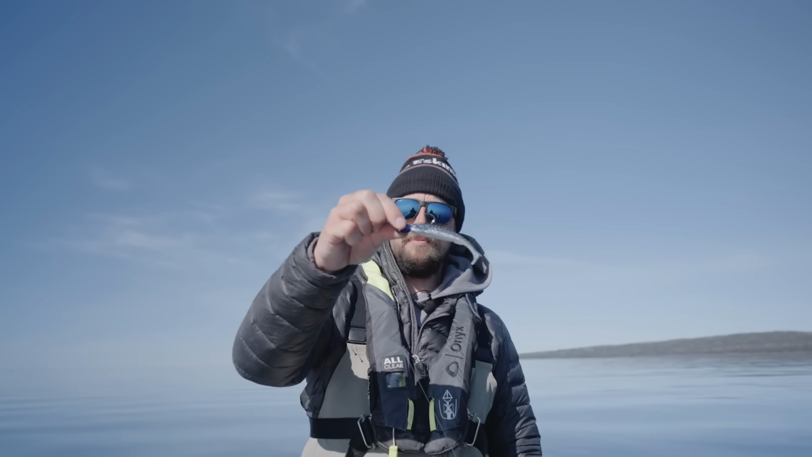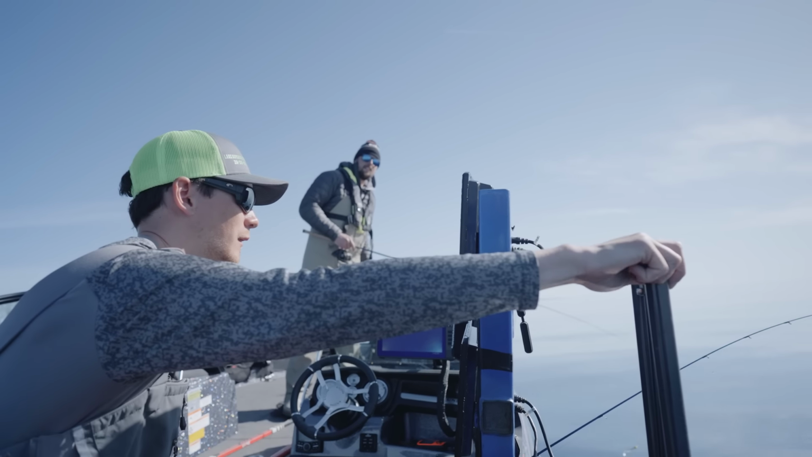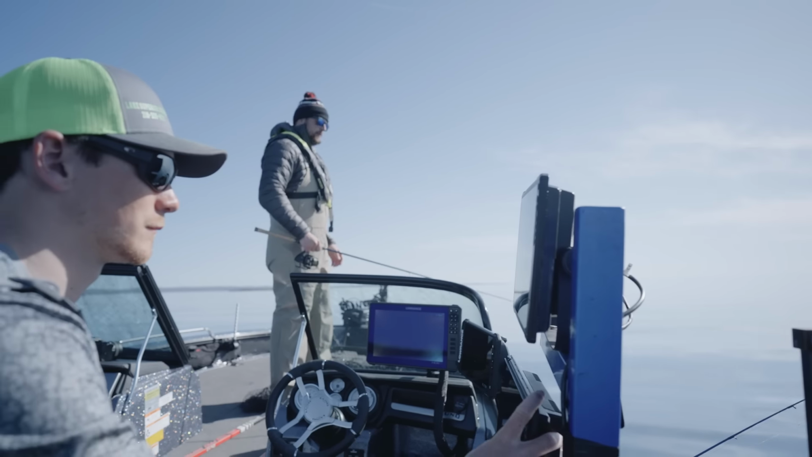That is a recipe for a big trout. Oh, there we go. Bingo, big ones. Where you at? Right here, 80 feet. We'll see how that goes.